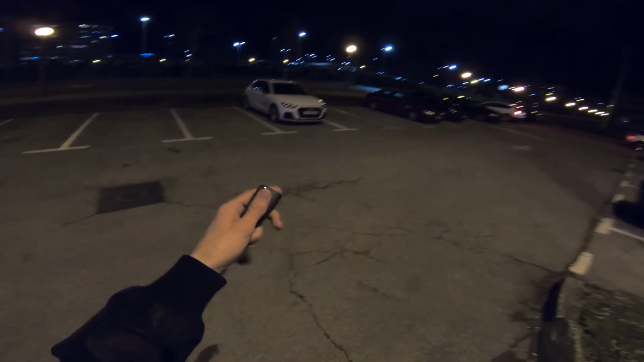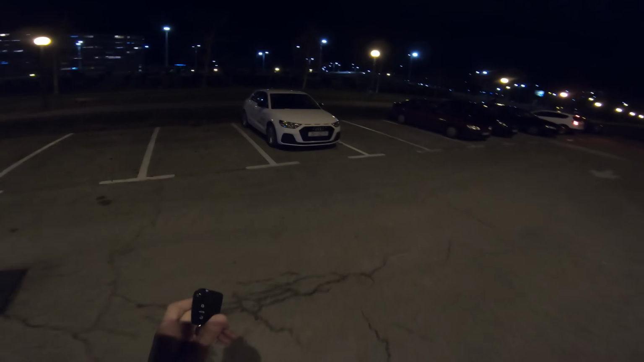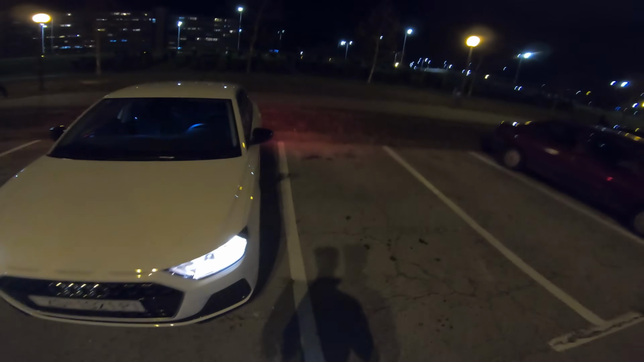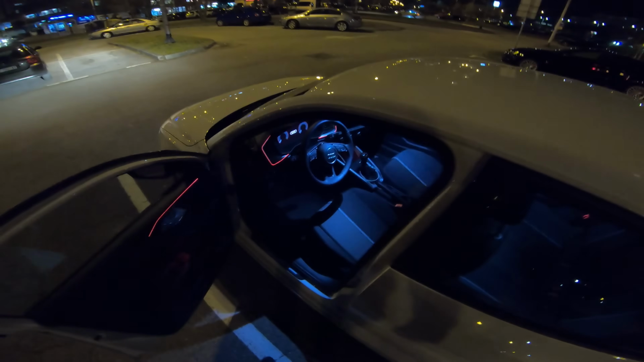This is the new A1. Here is the key. We're gonna go for a night point of view drive, and I wanted to talk in this video. I usually don't talk in my point of view videos, but in this one I did want to talk. I'm just gonna stand here so you guys can see the LED lights. Really, it looks nice, the new A1, especially at night.